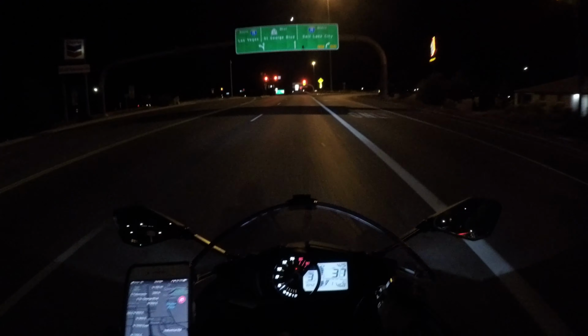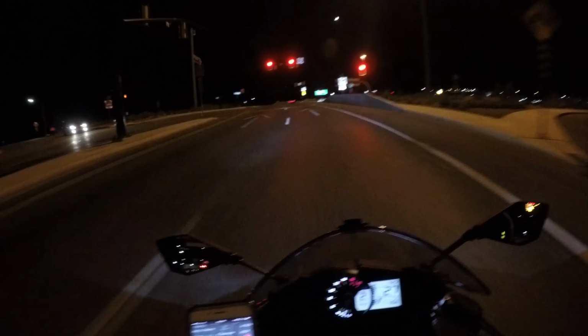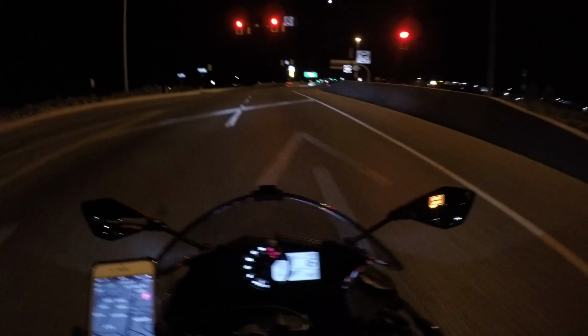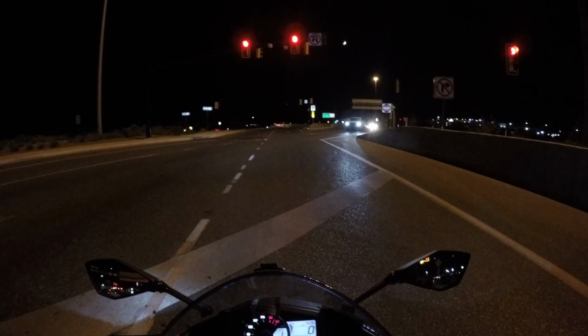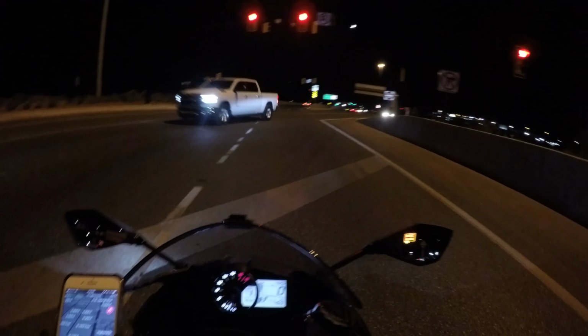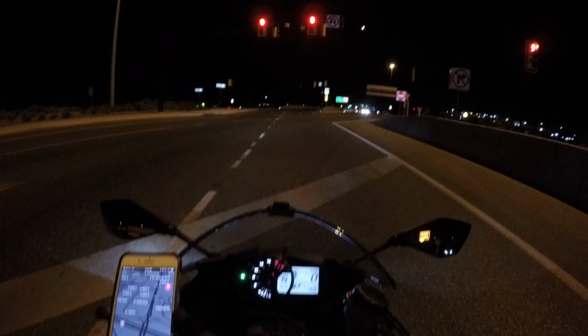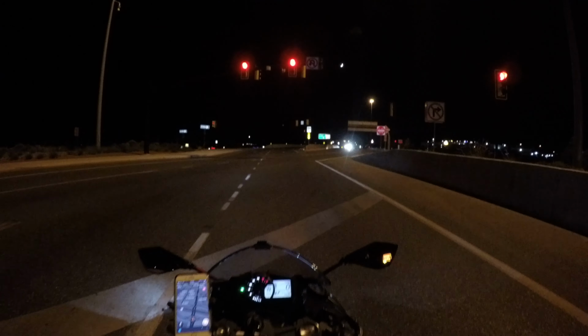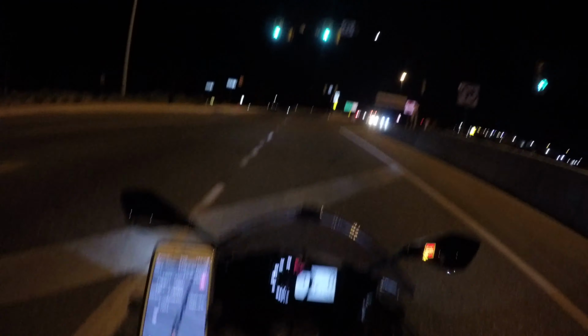And here we are on St. George Boulevard, the busiest place in all of St. George once you get past the freeway ramps. And I don't know if this is just a Utah thing, but around the freeway ramps, the lanes go like this. It's the weirdest thing.